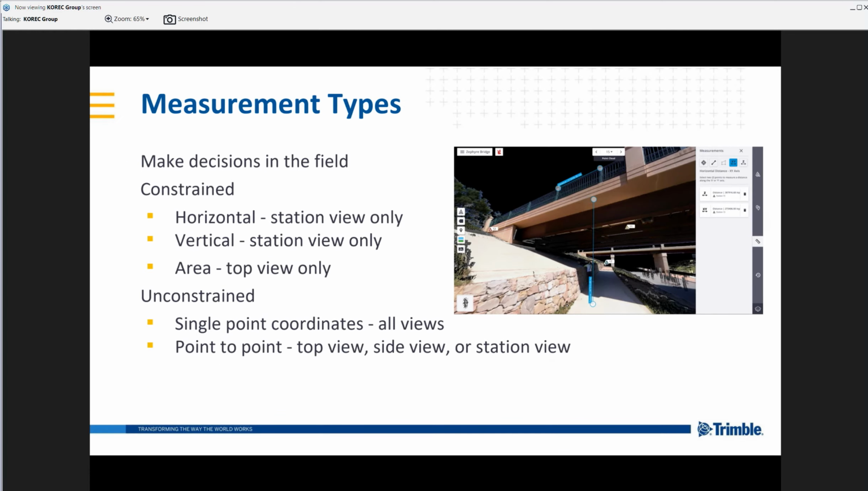Now, with or without colour, we can begin to take fast, accurate measurements again in the field. Now, these can again be carried out either in the station view, as you can see here, or within fixed views, top view, for example.